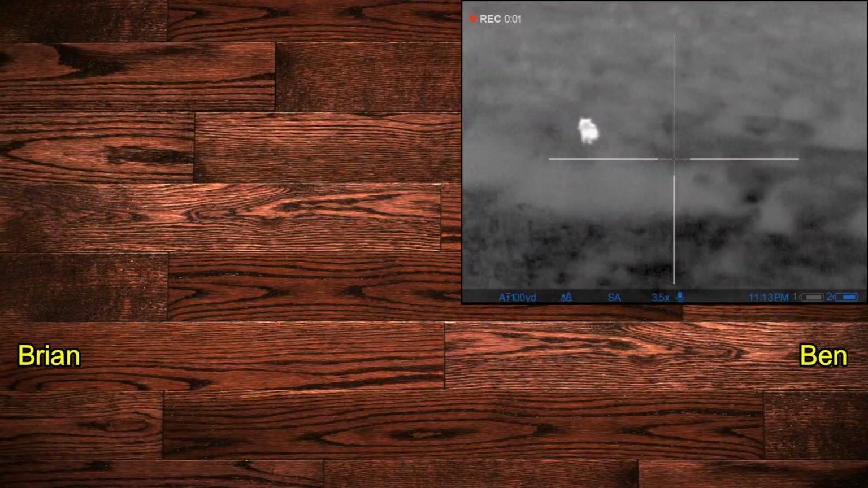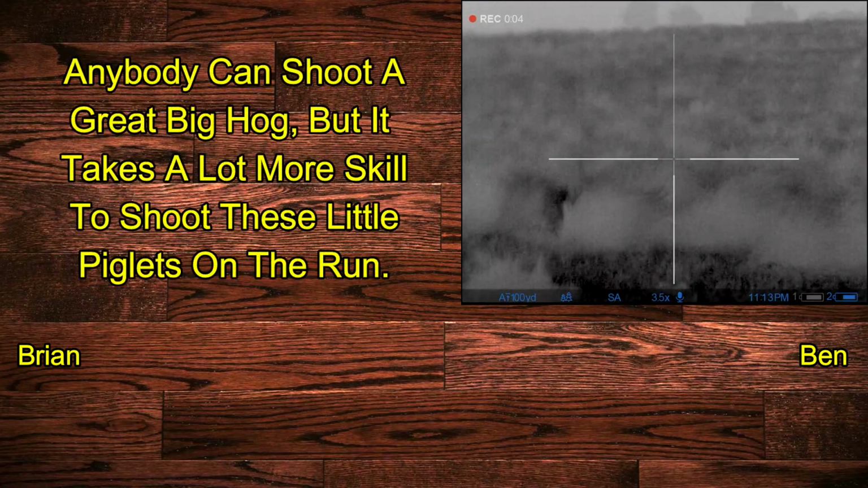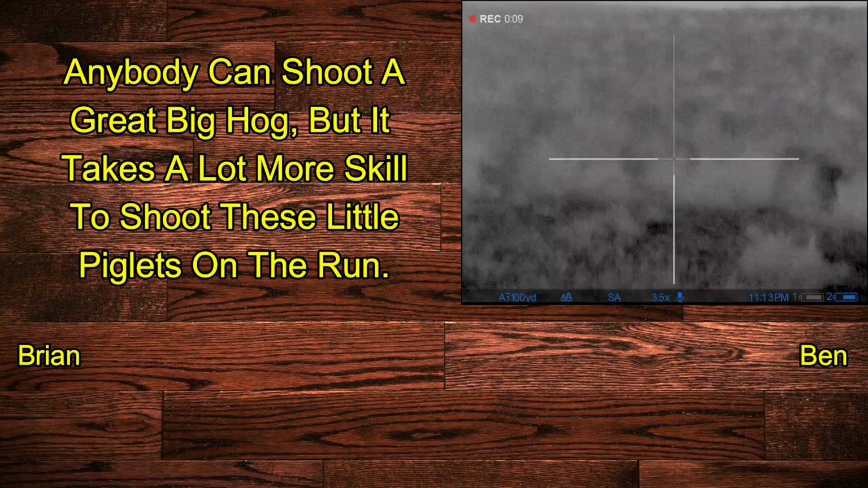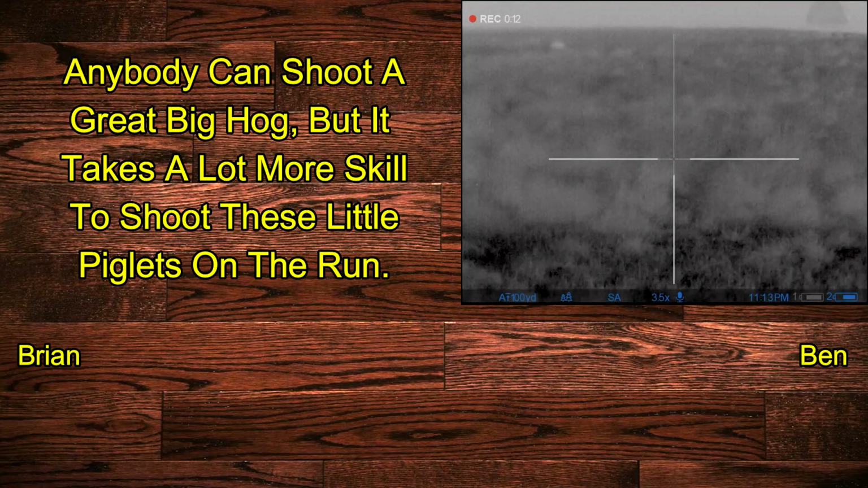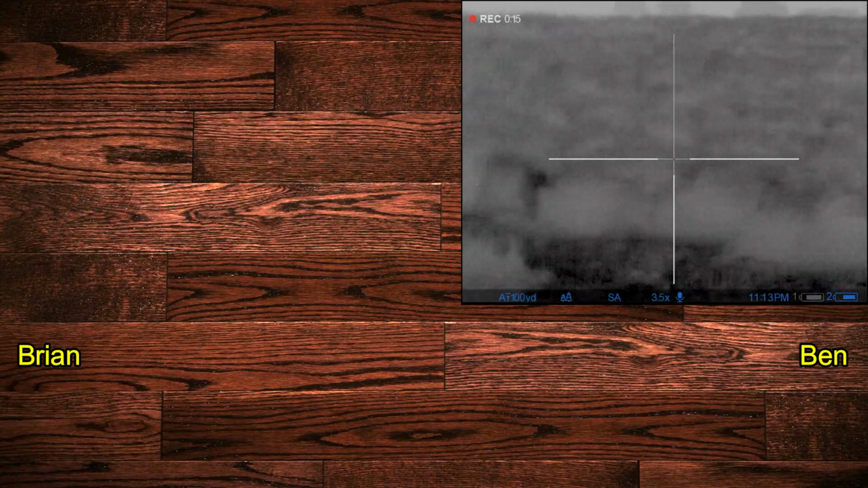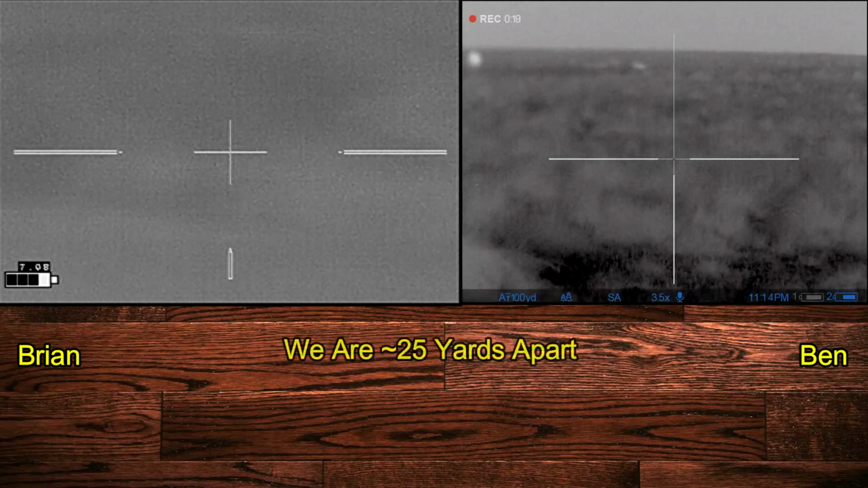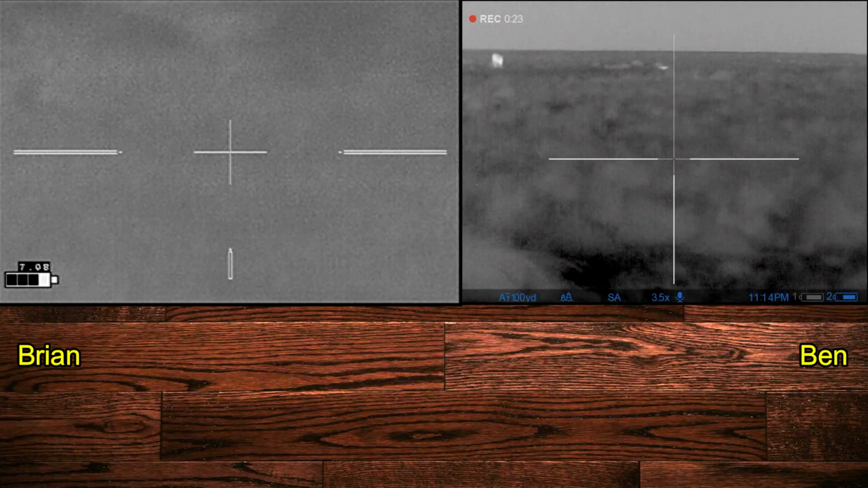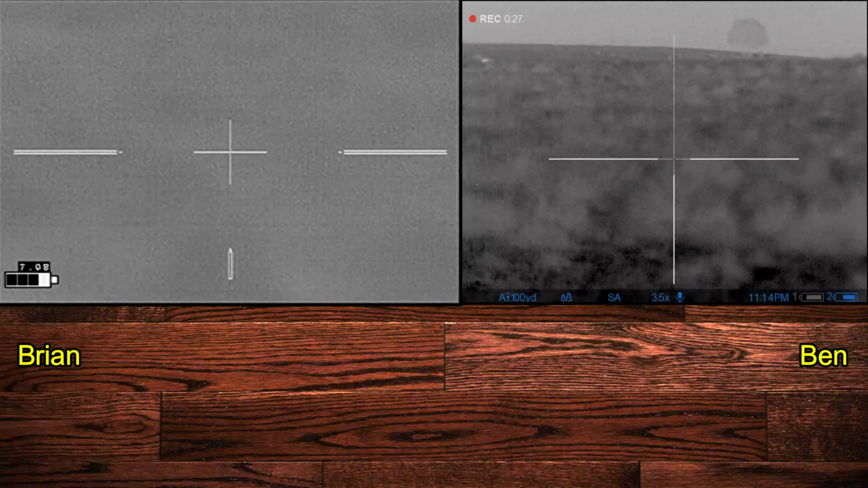Well, a couple minutes later, as we are looking for downed hogs, we've made our approach part way. We spy this one little piglet. Now, I've said this for a long time. Anybody can shoot a great big hog, but it takes a lot more skill to shoot these little pigs, especially when they're on the run. And we've got this little piglet running through the bunch grass. And I figure this is Ben's piglet.